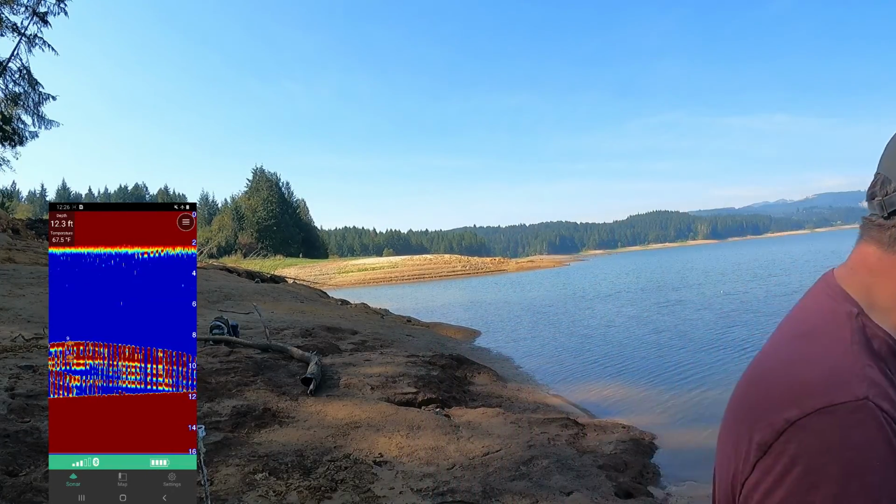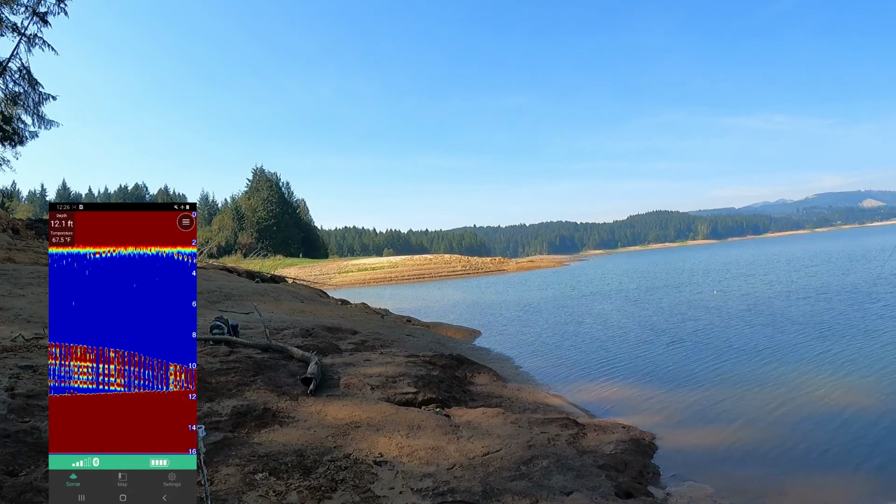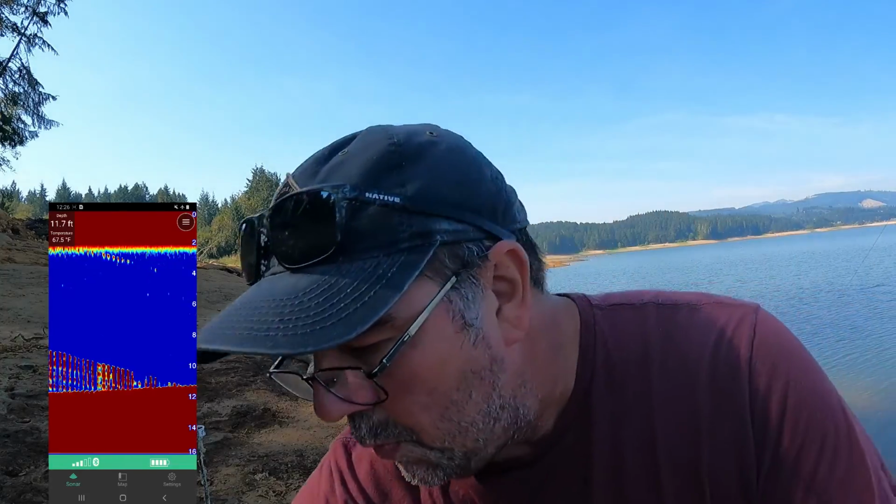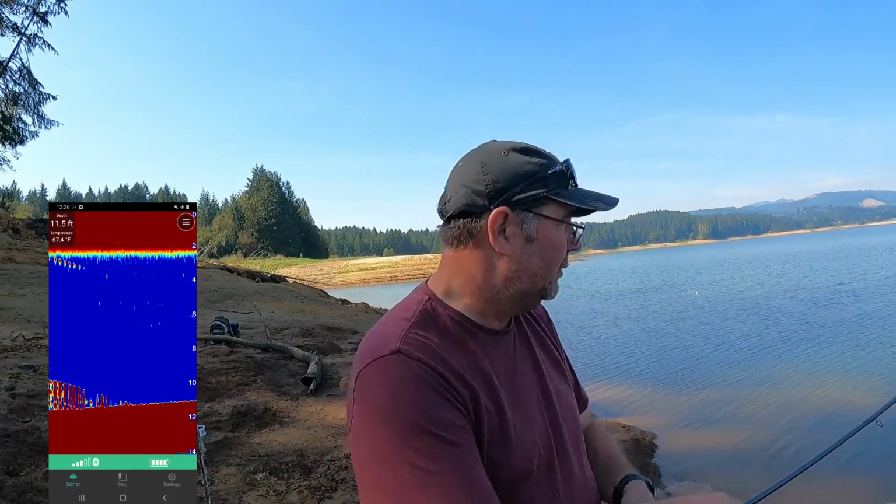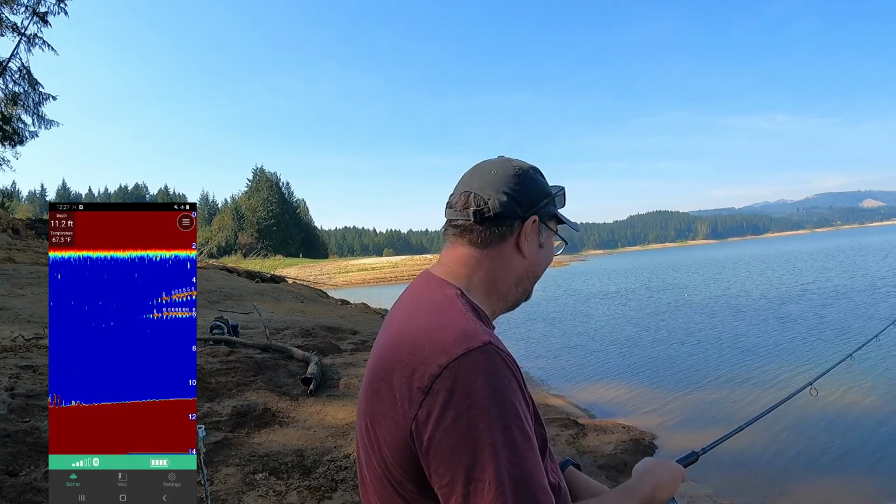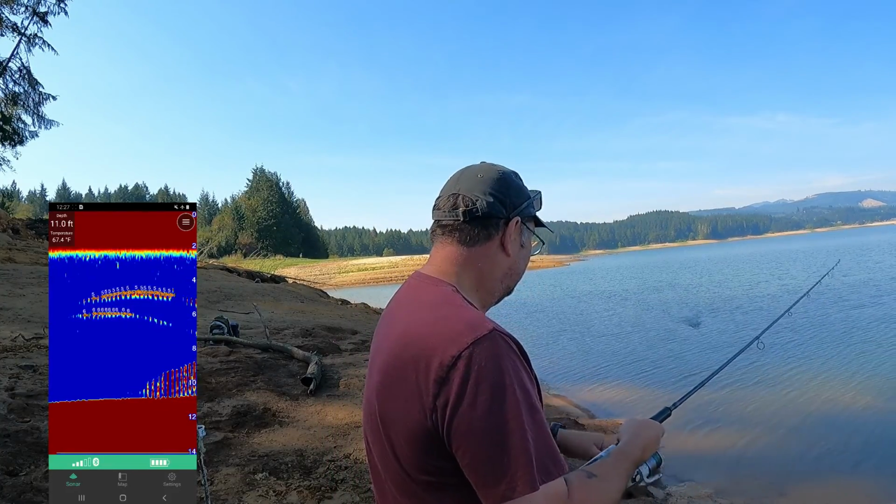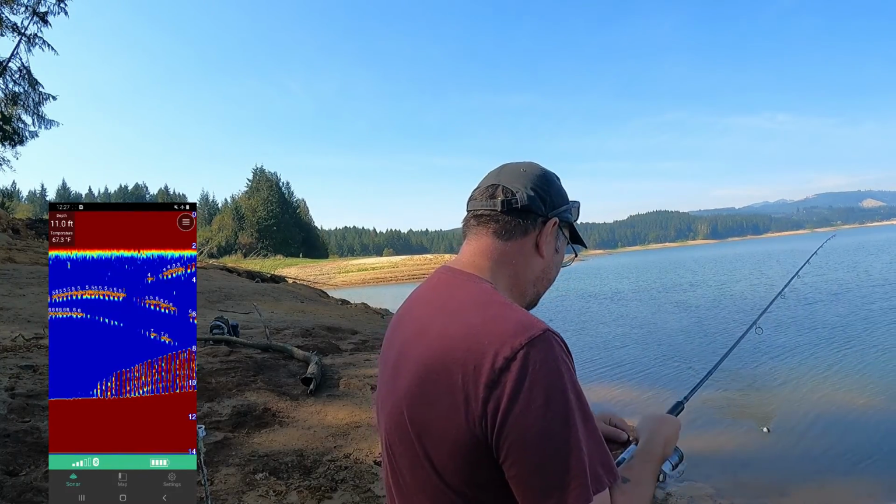Oops. Do have water movement here. It's kind of strange. It's actually moving away from the dam. It does tend to want to bury itself a little bit when you reel it in.